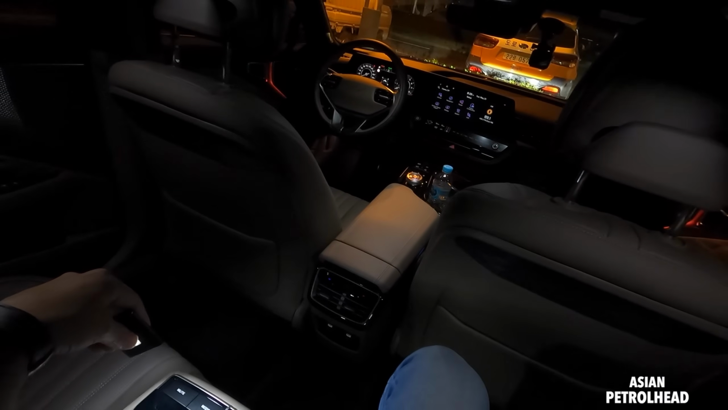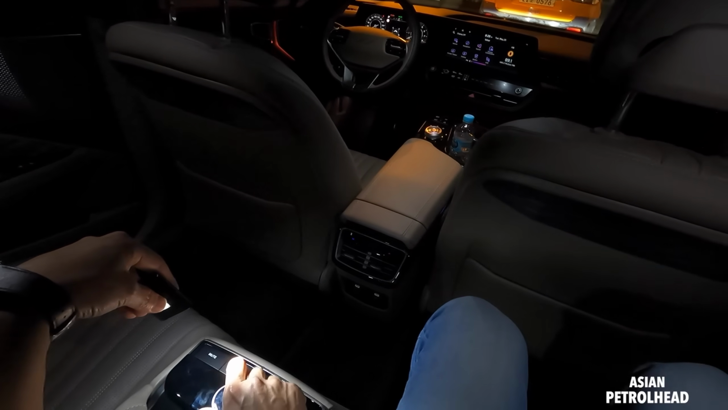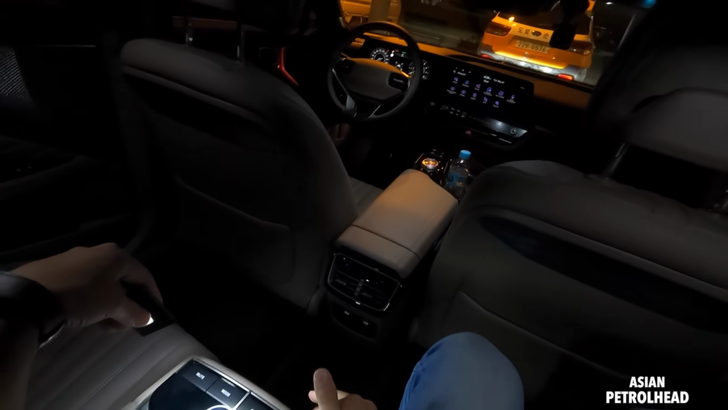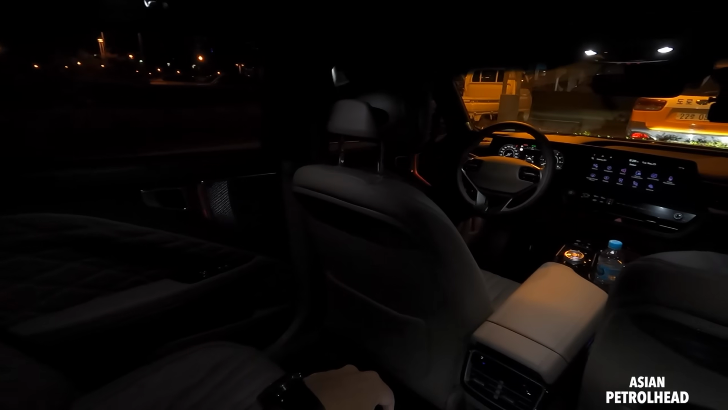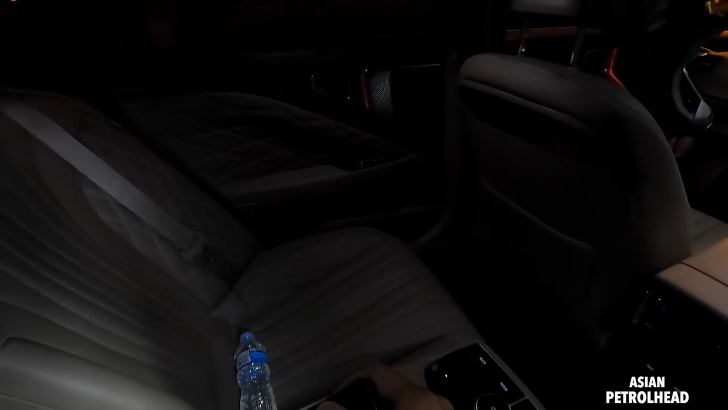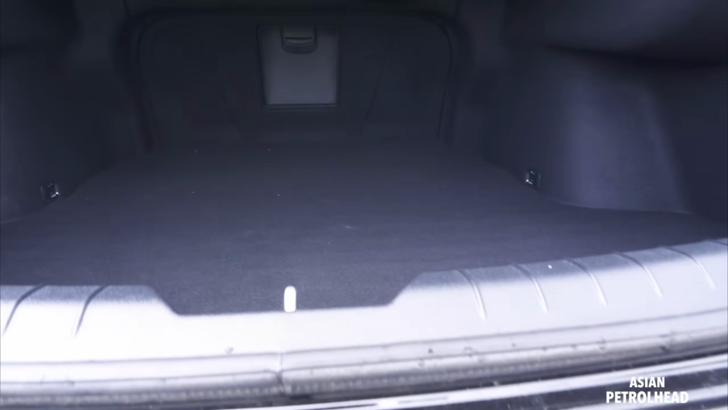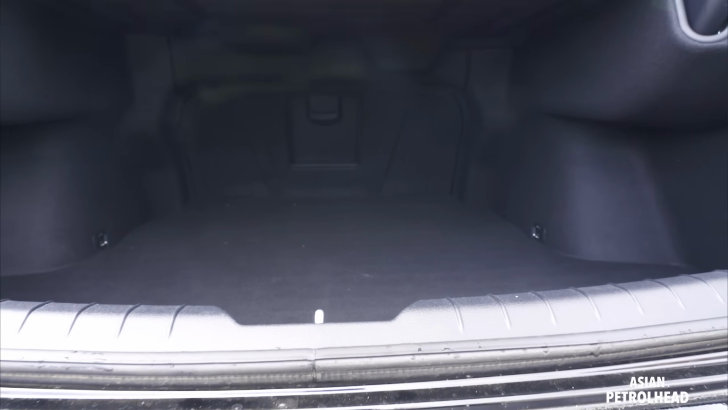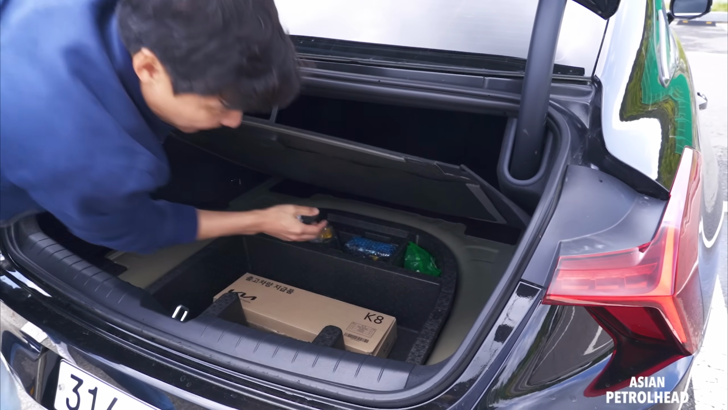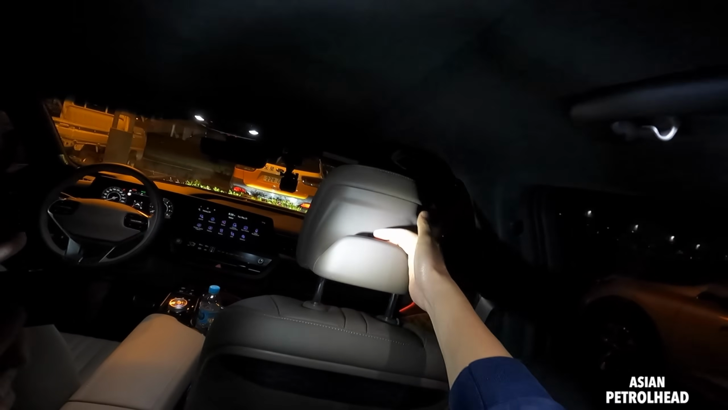You can turn on the music, mute it. You can select the mode, SIG track. So it's pretty good. They don't give you second row folding seats, but let's just skip through. Let's just skip the trunk. Trunk is very large. They give you fixer flats and no spare tire. I mean some tools, and they also give you this coat hanger.